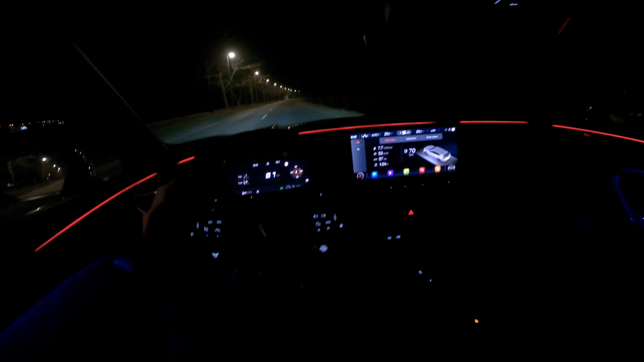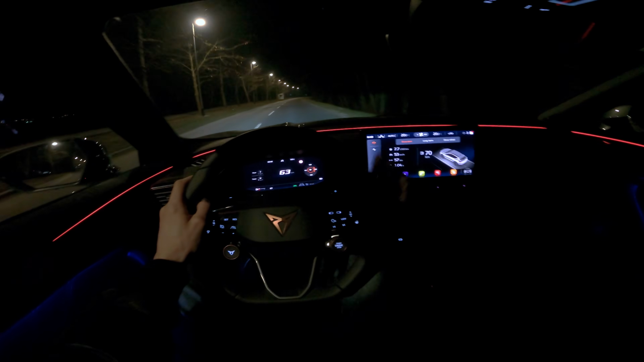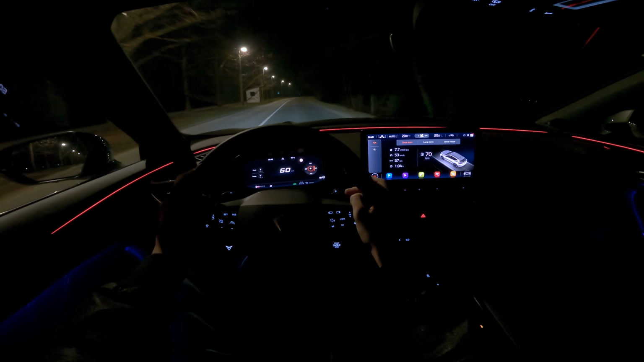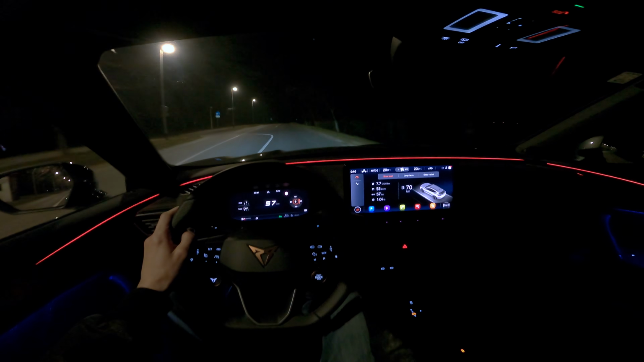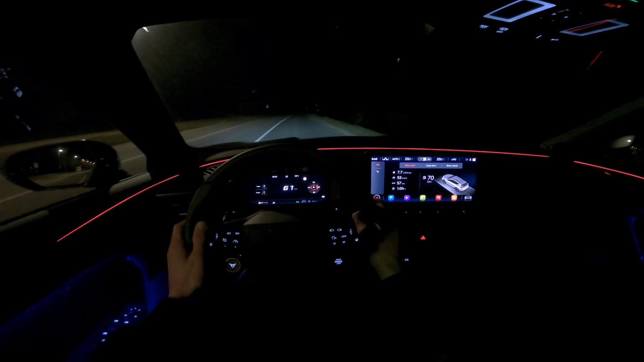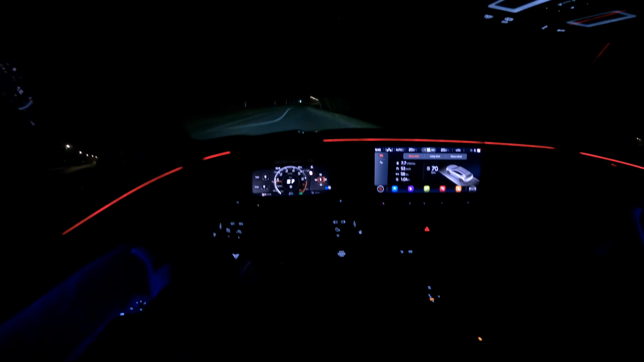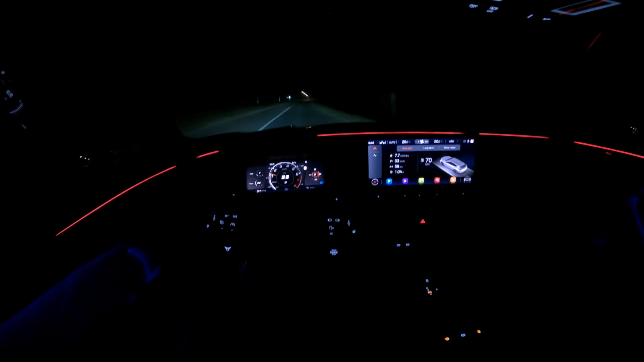So you're gonna see here, there are street lights. There's gonna be a gap when there are no street lights, then there are street lights again, and we're gonna turn to the part where there are no street lights. So I'm gonna show it to you. It's nice, there's no one behind us. I'm gonna switch to, you can see the long beam turned on. I'm gonna switch to this sport view.